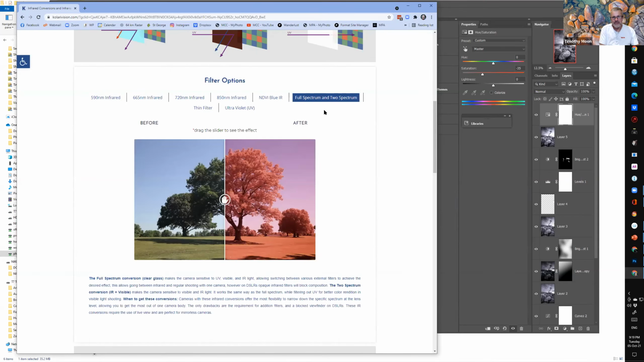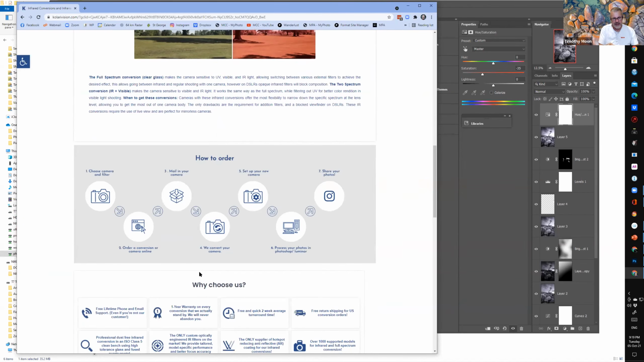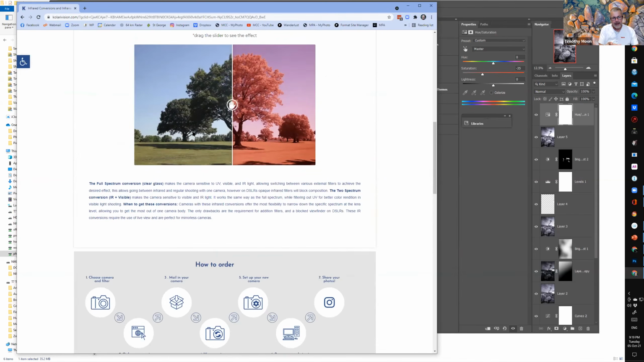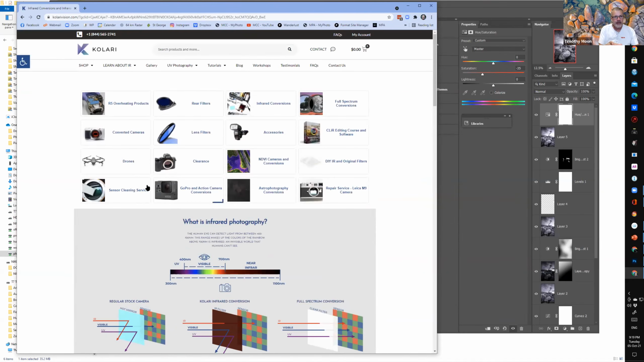And the full spectrum with 2 spectrums. So you actually choose what you're going to do, but you can start mucking around with the colour combinations, and with the full spectrum with 2 spectrums, you can end up getting that look of the old-fashioned infrared with the red foliage and the blue sky and the white grass sort of thing. So there's all sorts of things you can do. That on its own gives you a little bit of an introduction about what the filters will do.